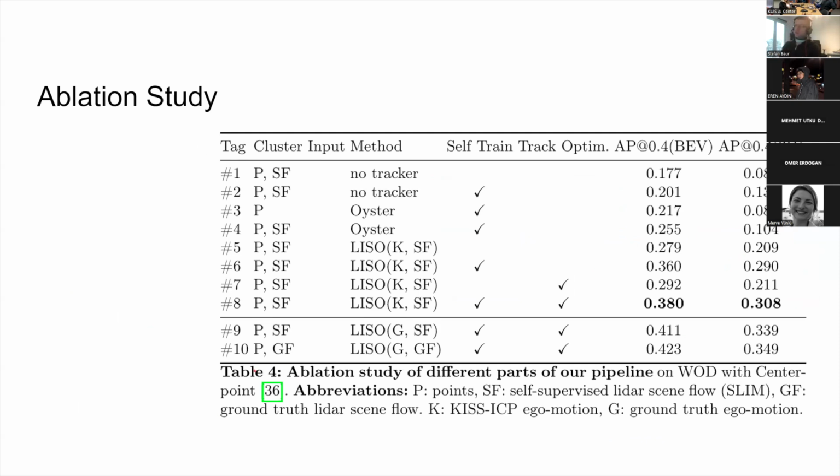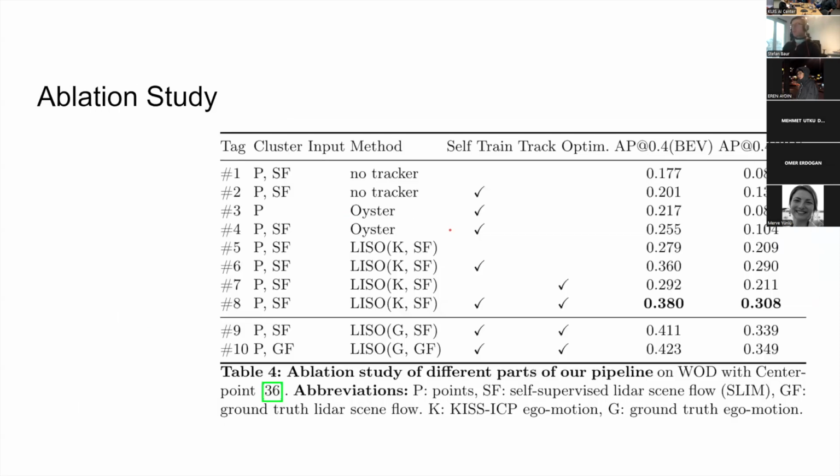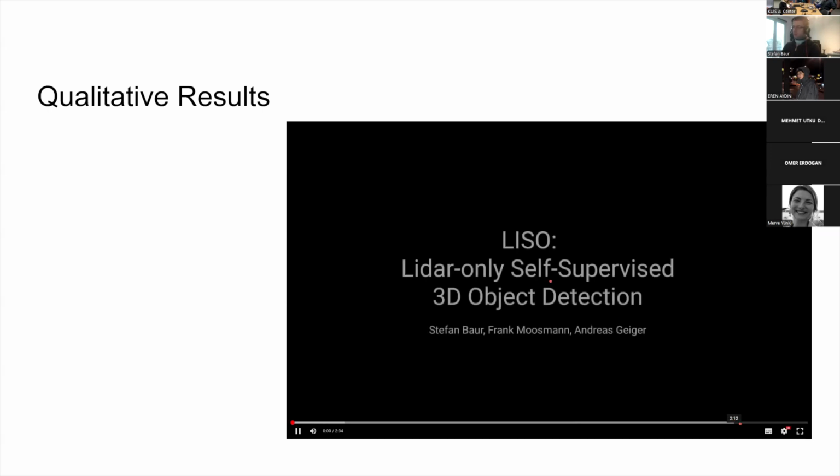Yeah, I still have some. I think this is the last slide, the ablation study. Maybe it's not so interesting, because we just show here that each component brings a little bit of improvement with respect to our super basic implementation. So if you're interested in that, just check out the paper. Maybe more interesting are some qualitative results here.